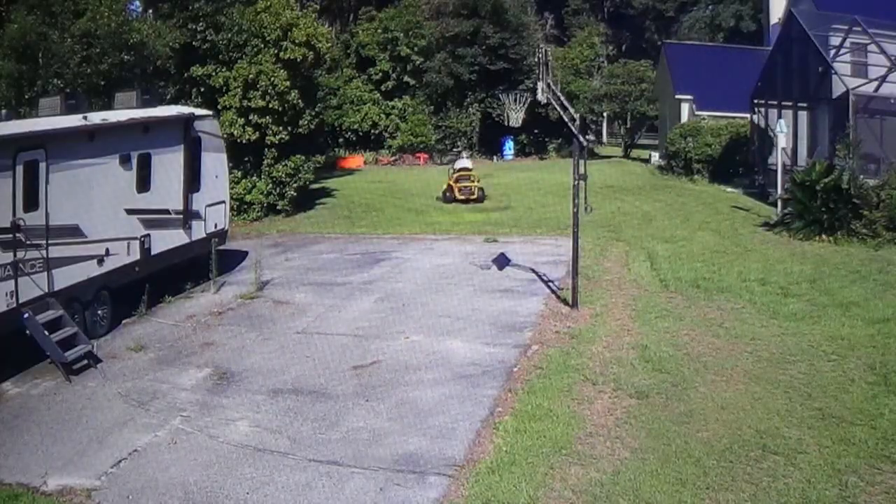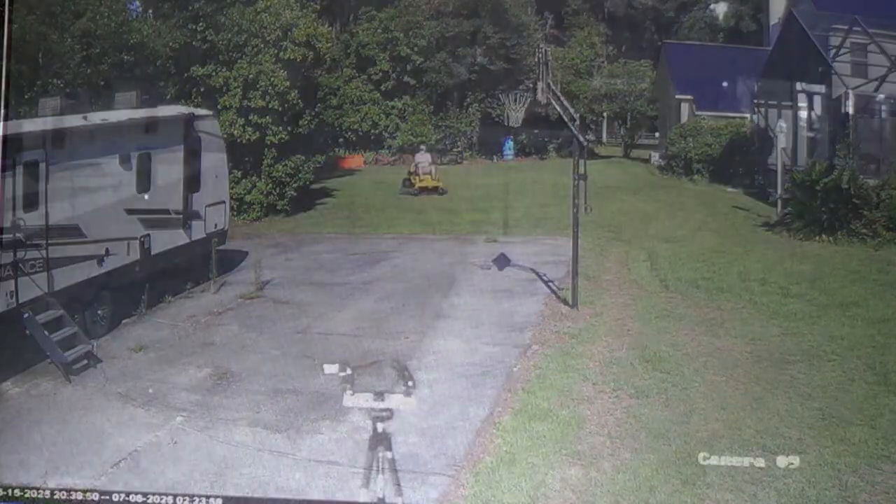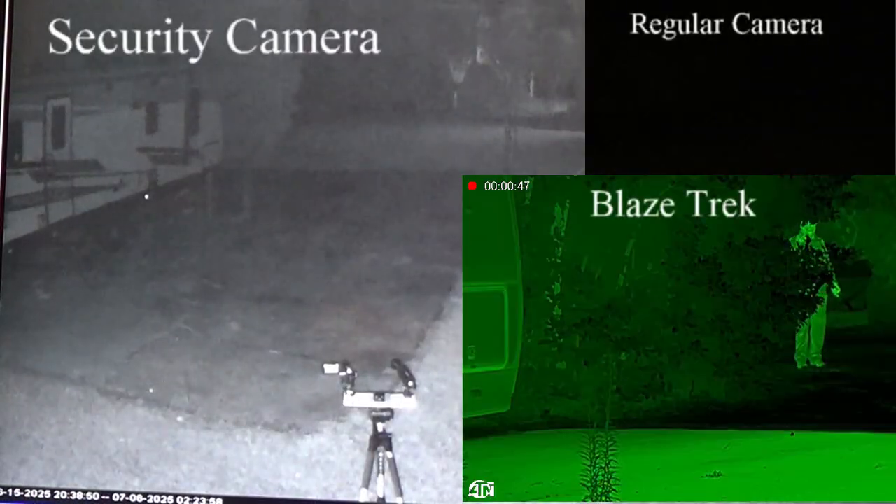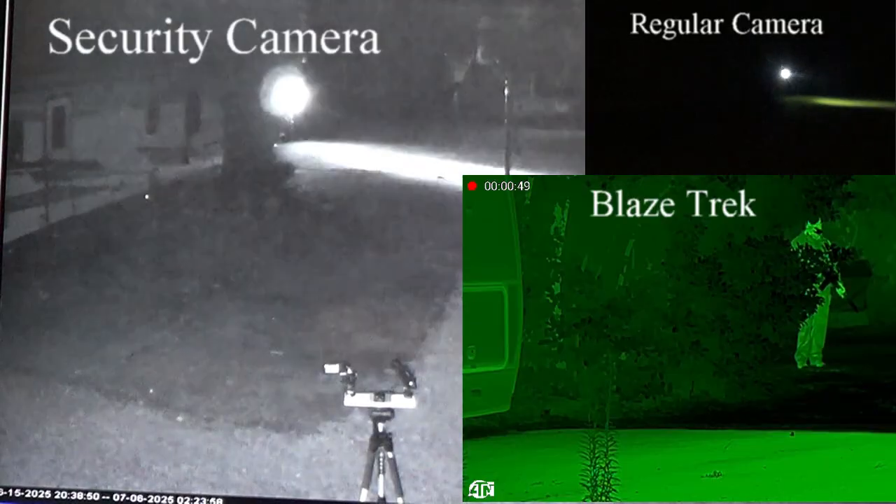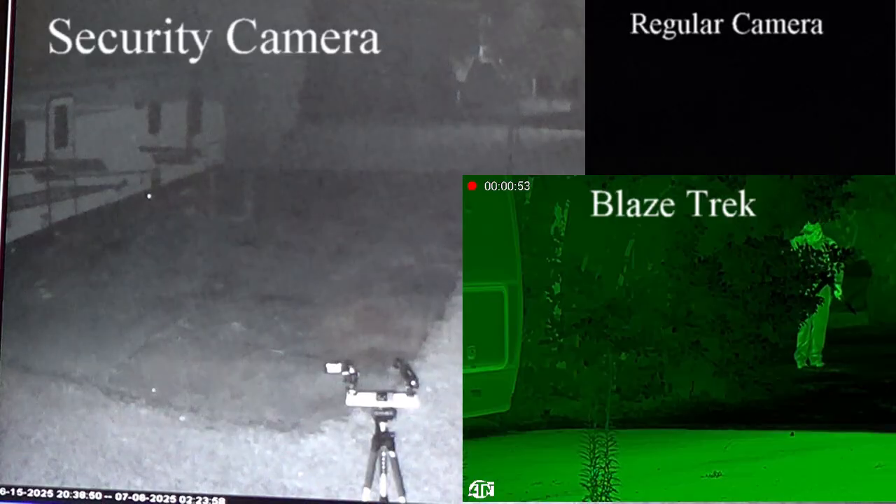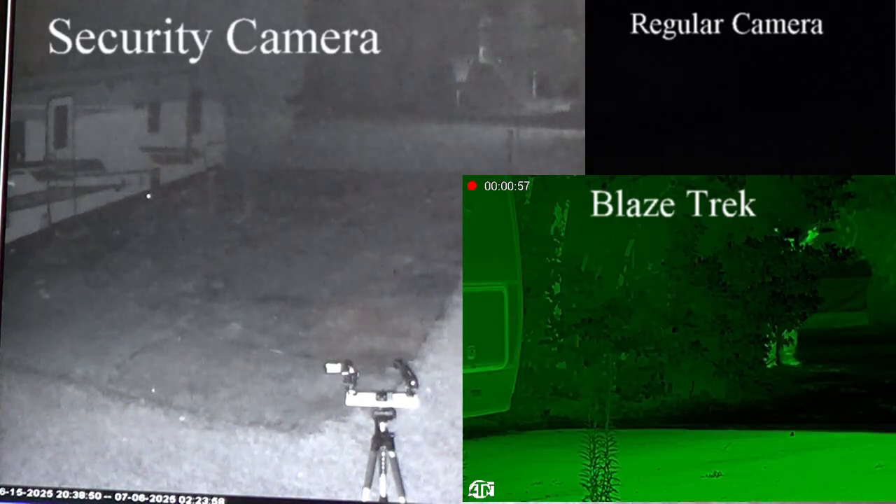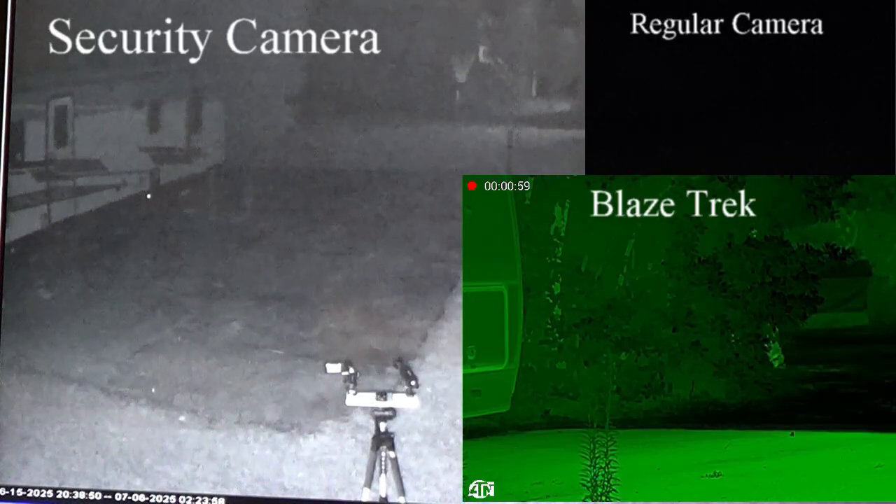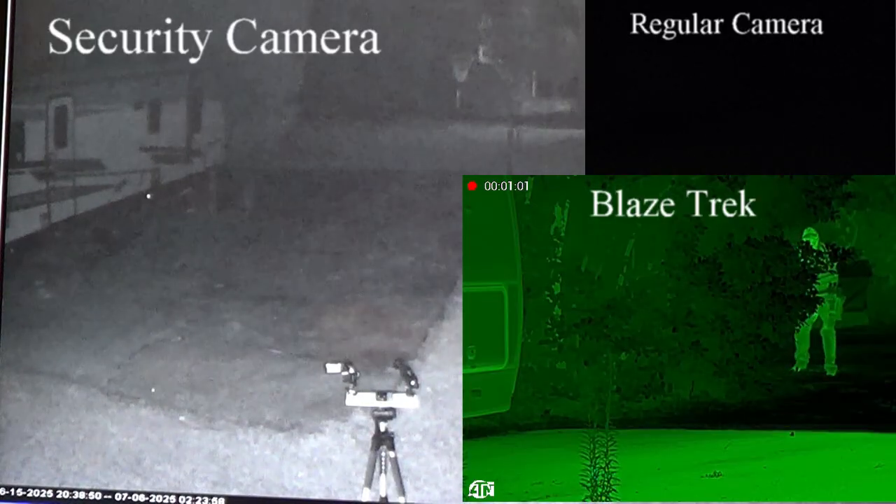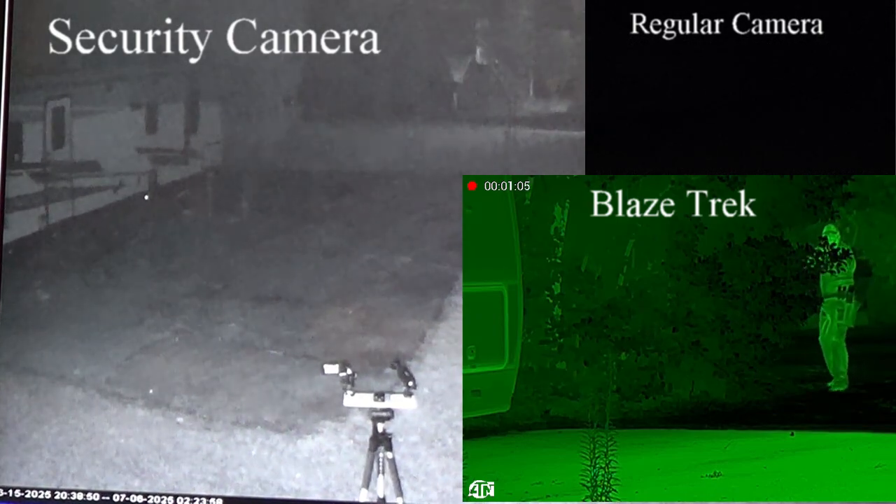All right, here's a side yard. Note the camper and also the blue well tank. Okay, so regular camera, we can see when the light flashes, and that's it. You don't see anything else. Note the two cameras at the bottom of the screen is the BlazeTrek with the normal camera mounted side by side. Okay, now if we look at the BlazeTrek, we see the intruder behind the tree. The security camera, you can't see anything.